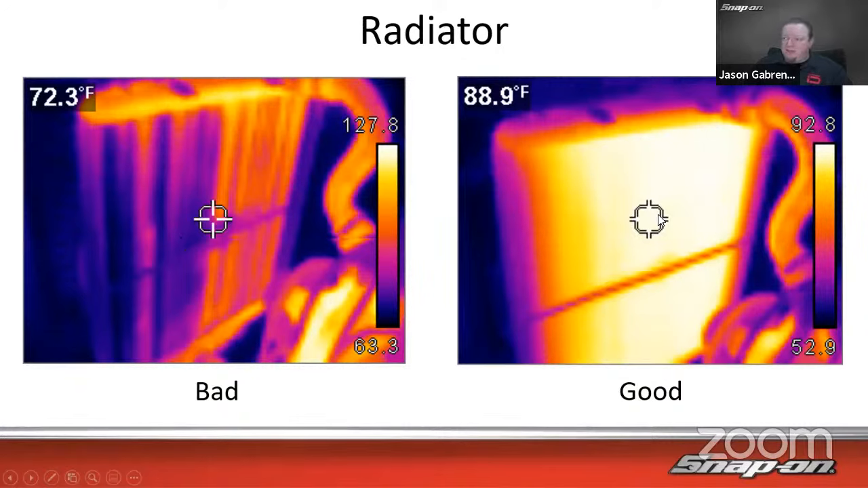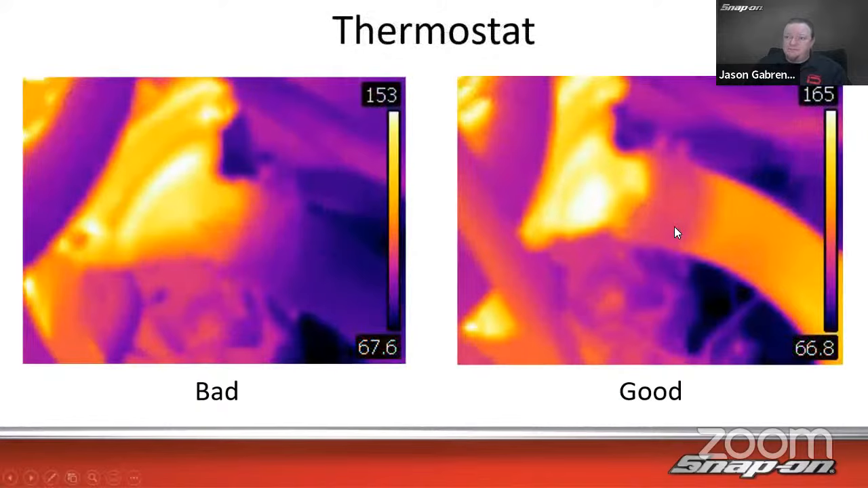On the right-hand side, we got the good one, a replacement after the fact, and it's about 88, 89 degrees. Whereas over here, we were getting 70 degrees on the left-hand side. That's just as it's warming up, but we can see that it is flowing well.